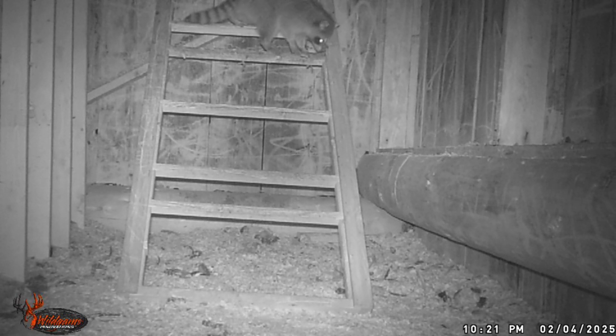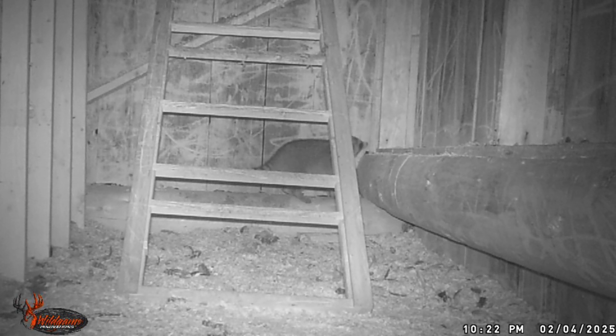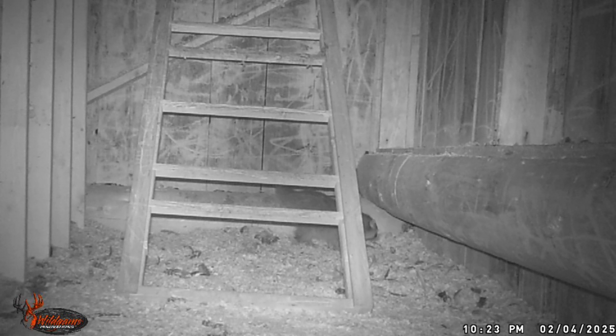So this is just a reminder for you folks out there that have chicken barns and chicken coops. Make sure they are secure. Make sure the netting is stapled in. There's no gaps, there's no holes, there's nothing. Because these pests can squeeze through like a toothpaste tube, in my opinion.